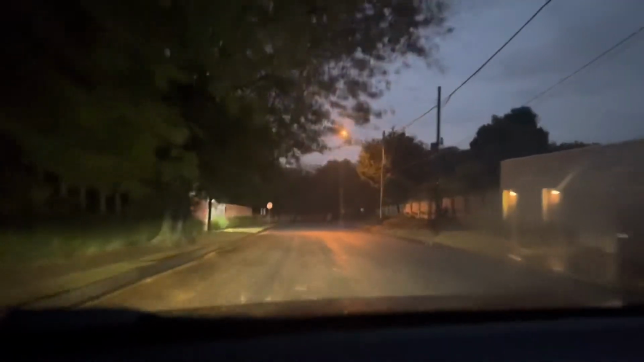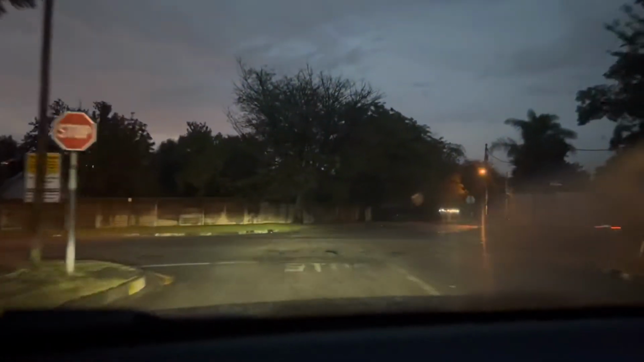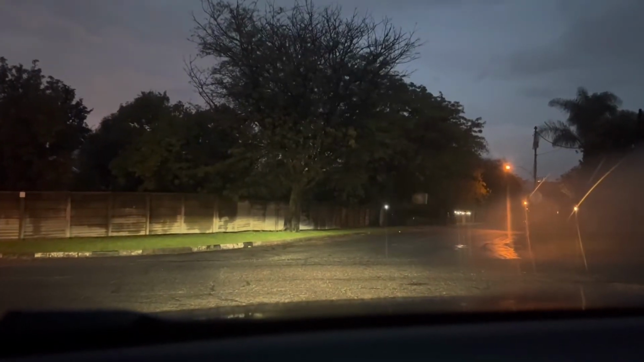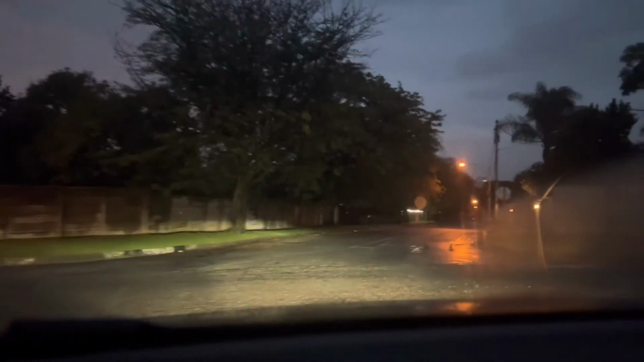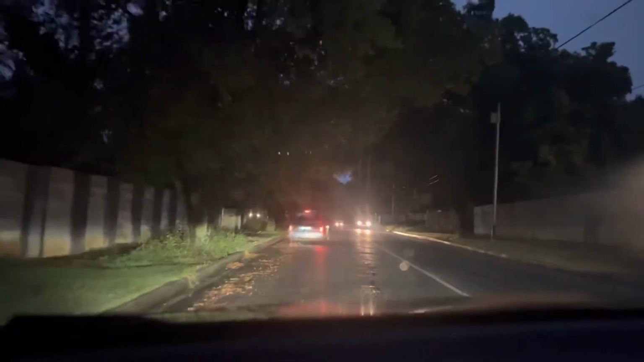It was a nice night drive, whereby I can drive through all these streets just to show you the other side of Joburg. When you hear people talking about the north all the time, when you talk about Rosebank, Sandton, because of course Soweto is south, Tembisa is east.